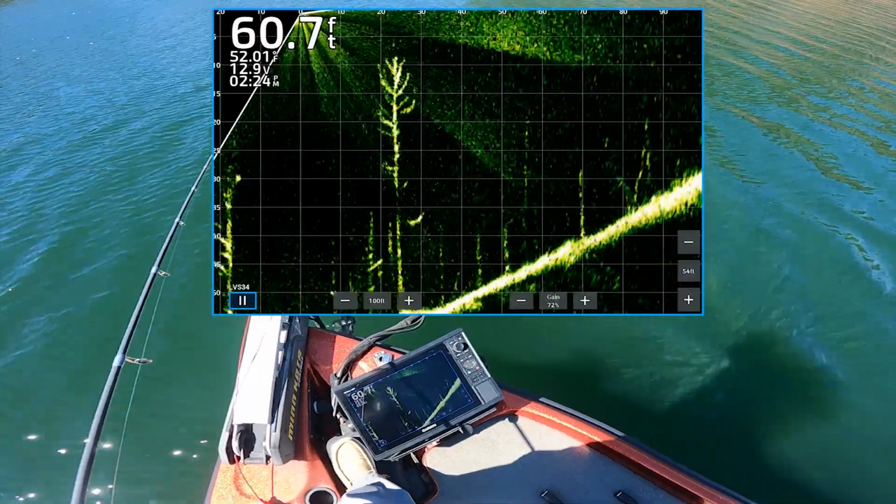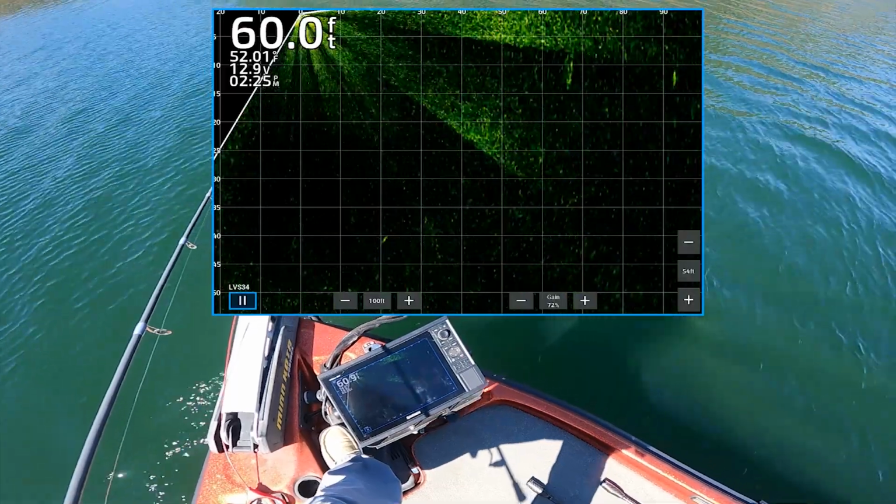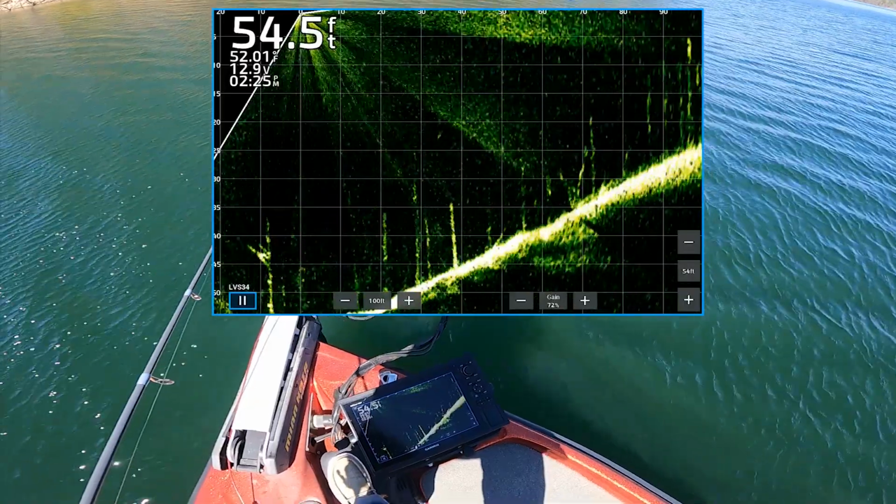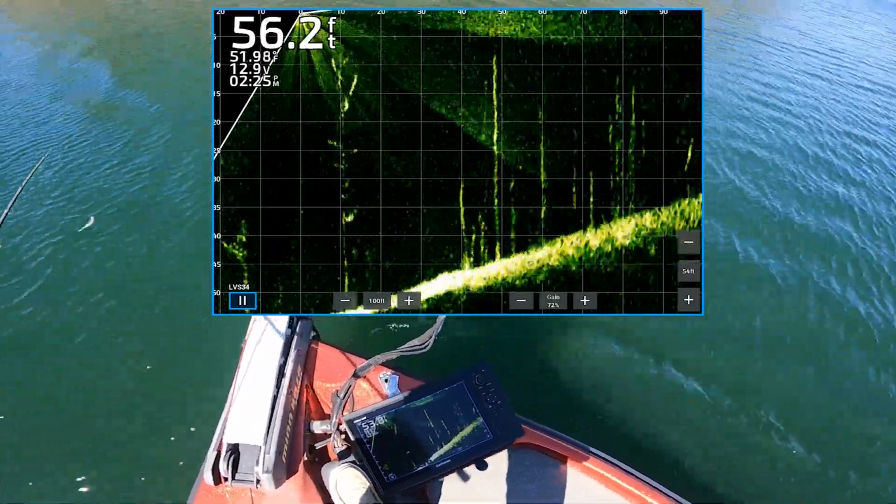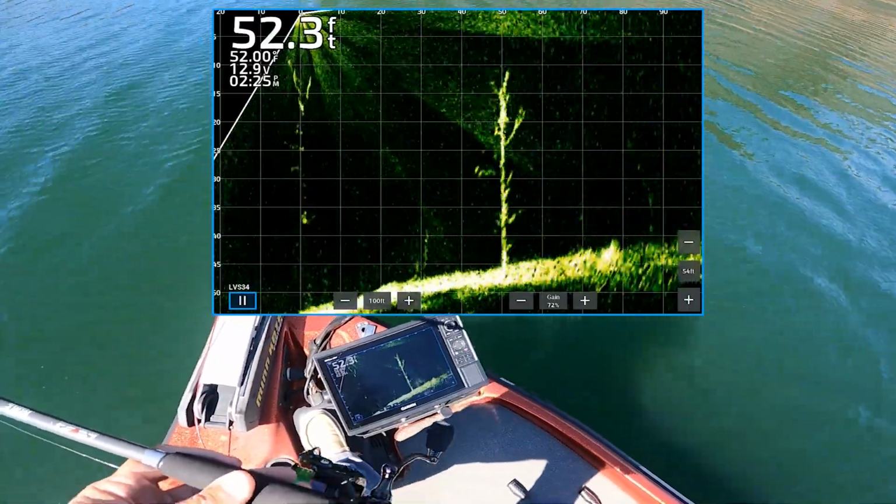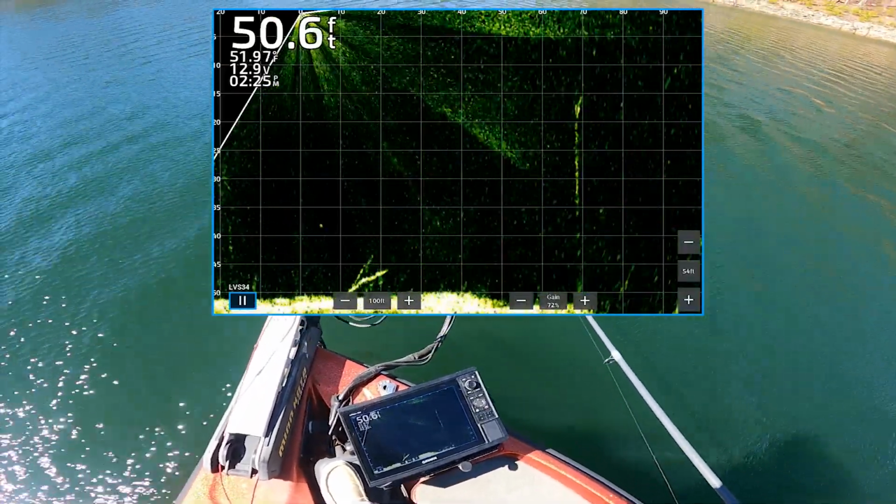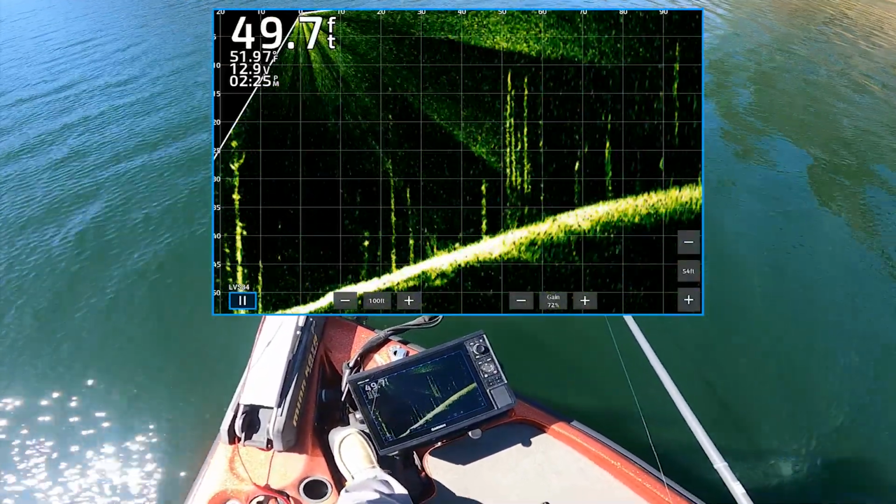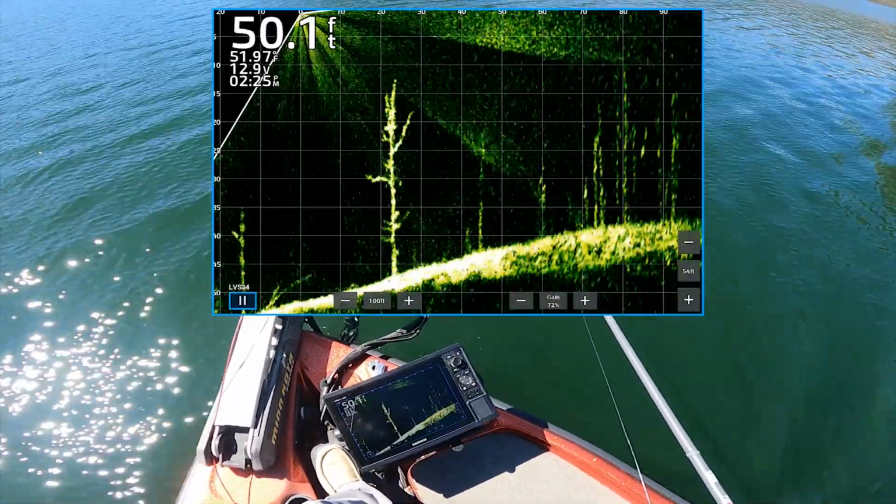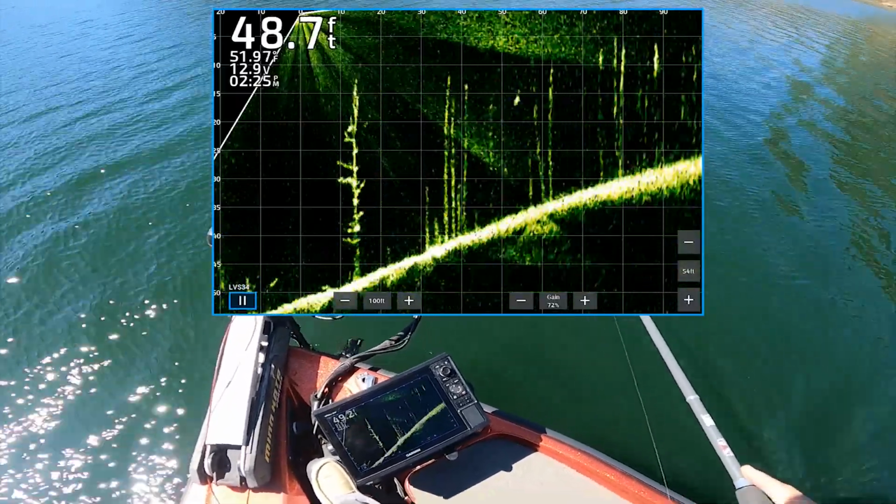I don't know if I need to go further back. Those guys are beating the bank. I'm going to let them kind of have it. Keep my eyes open. They should be. All this bait, they could be anywhere in here. Found the motherload of bait on Lake Ouachita and not a fish around it.